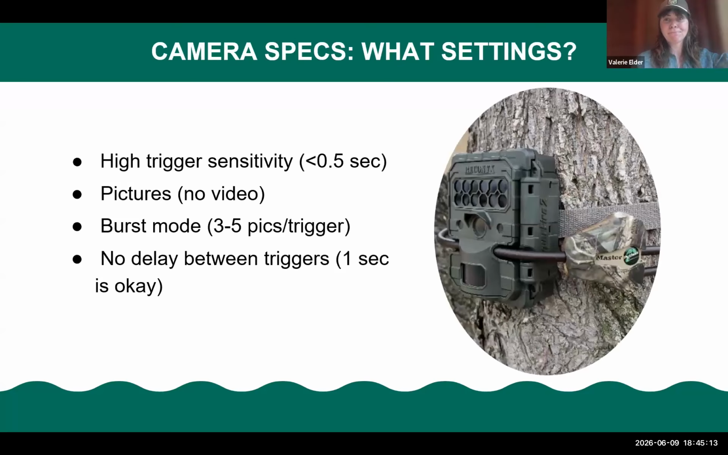Considering your spacing. The settings that we use, and Chris went over some of these as well, we use a high trigger sensitivity, about 0.5 seconds. We use only pictures, no video. We try to do this burst mode of 3 to 5 pics per trigger.